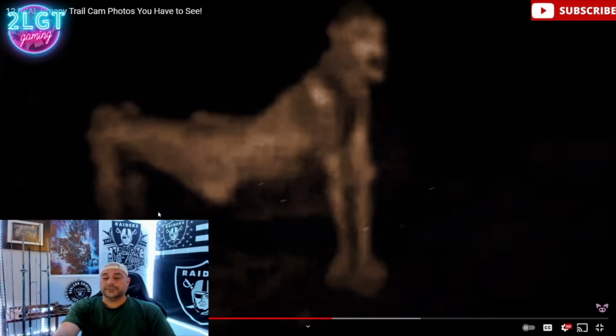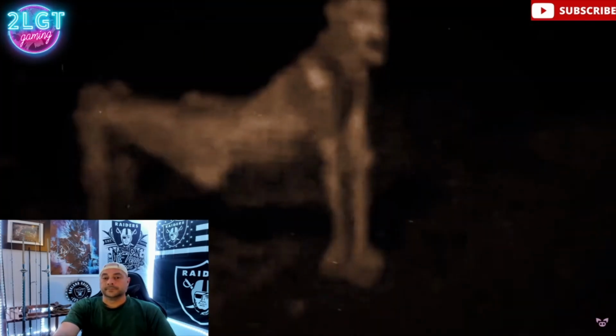That thing is weird as shit looking. It almost has hoofs on it. Got a kind of a semi-human face. Got a big old ass on it. The skinwalker has the ability to shapeshift into any animal it chooses.